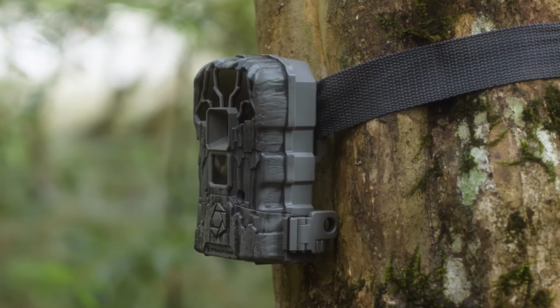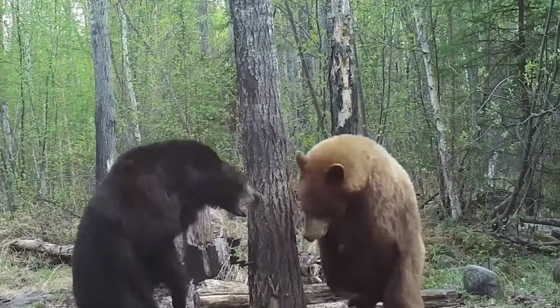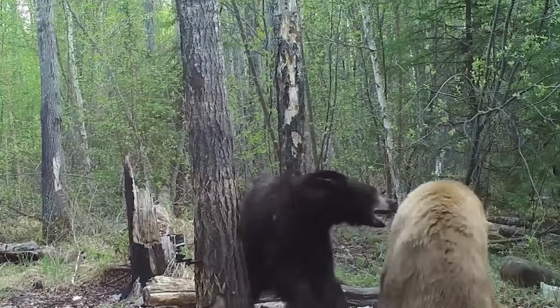Recently, a trail camera recorded an intense brawl between two male bears. It all started when one of the bears let out a bone-chilling snarl, warning the other bear to back off. Things quickly escalated from there, with the bears wrestling and biting each other in a wild frenzy.